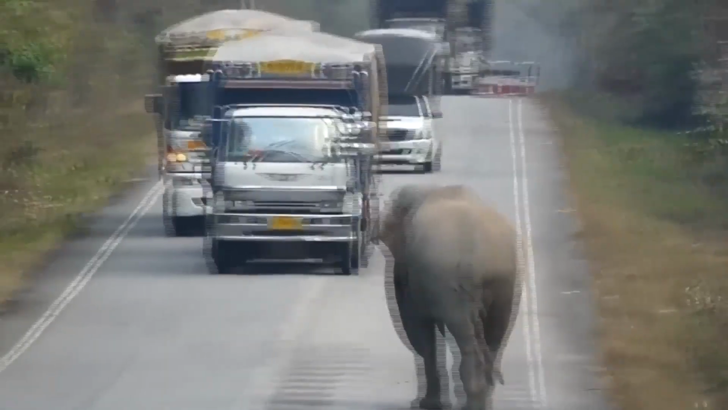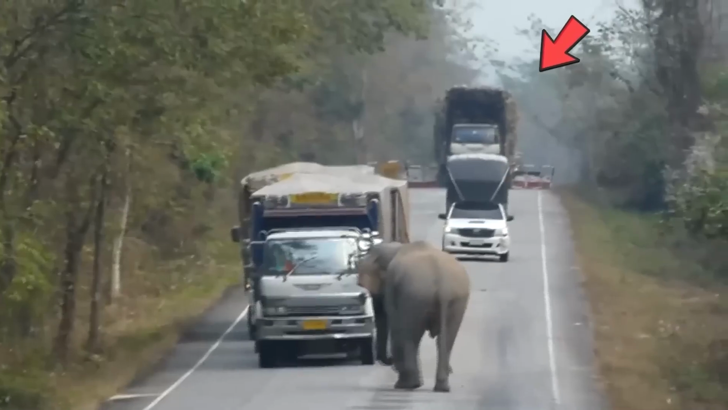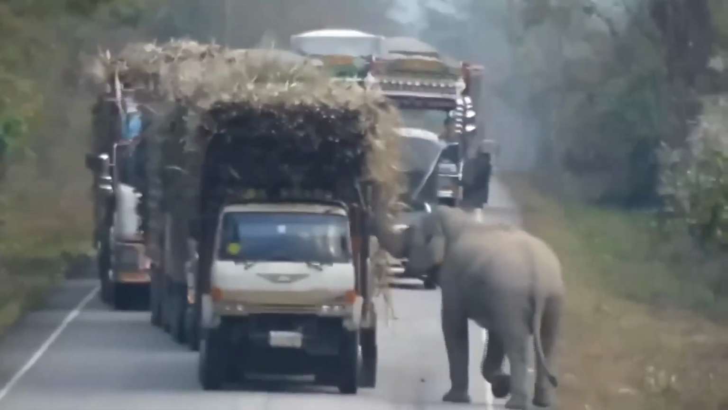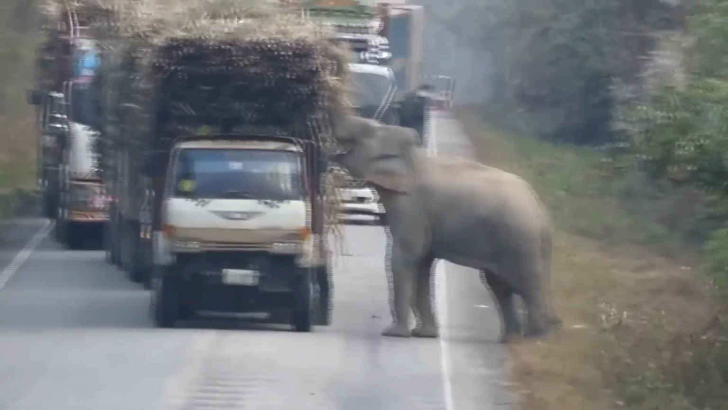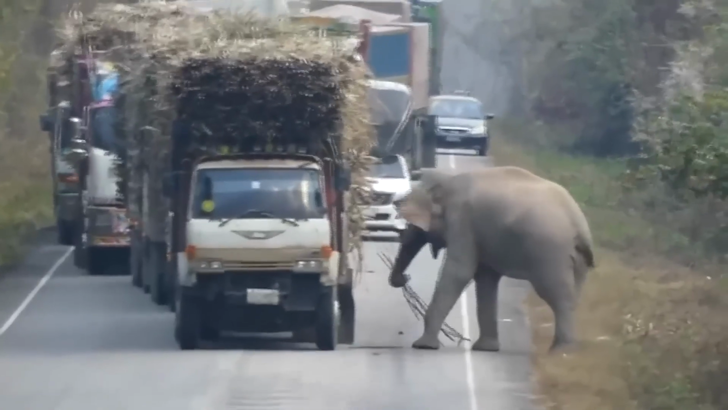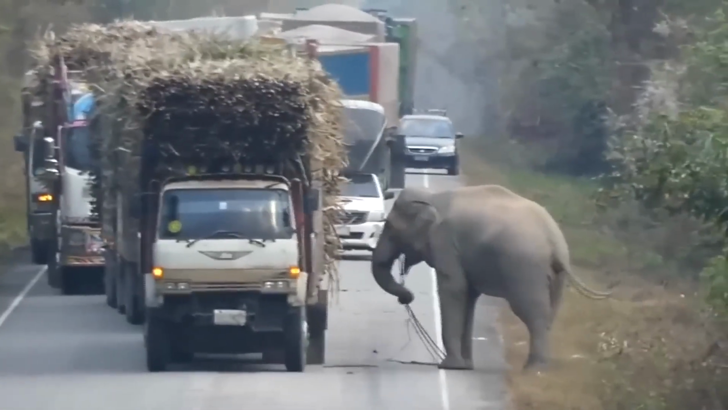Years and years after passing the same road, he has come to know that a truck passes the same road every day with lots of sugarcane. So, what did the elephant decide to do? He decided to take a shortcut to get food and steal from the truck whenever he gets the chance to.